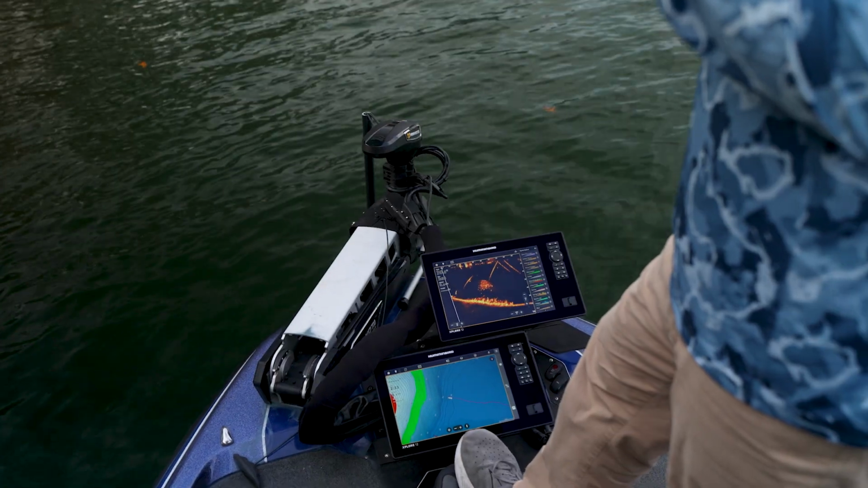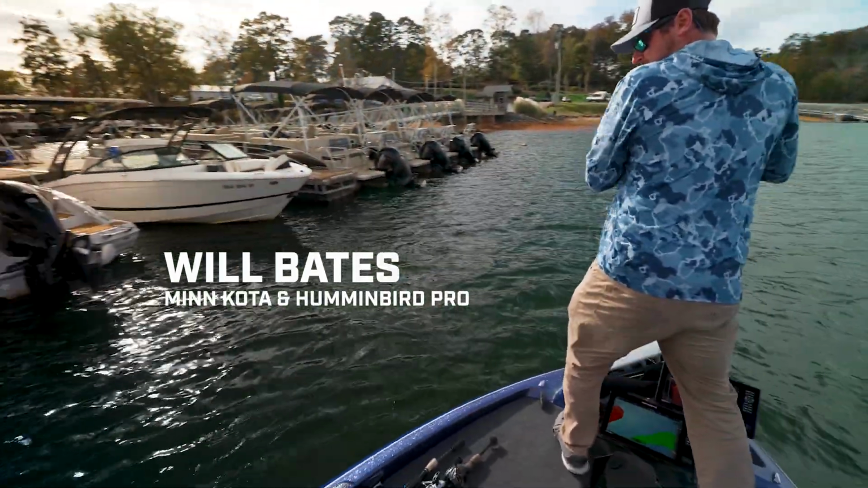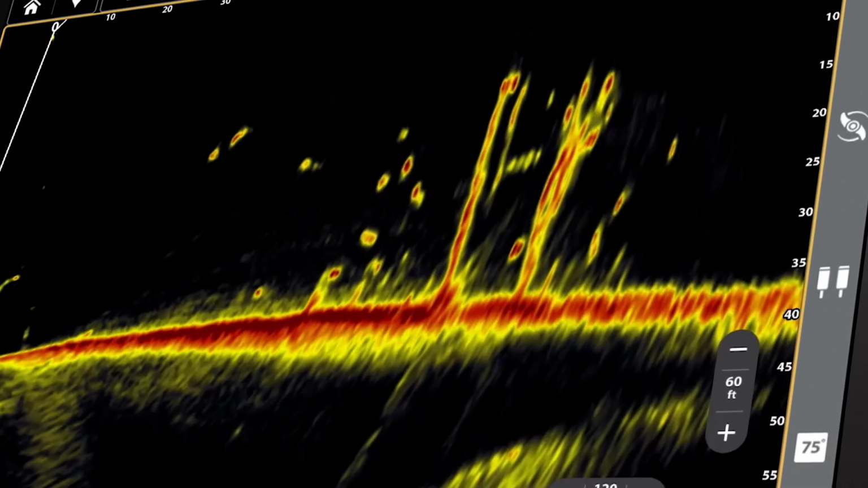Oh, buddy, this might have been the cast. There he is. God, those are big ones. There it is. Spoonjacking on marina docks. I mean, it's been done before, but now we've got Mega Live 2. We're able to see it like just never before.